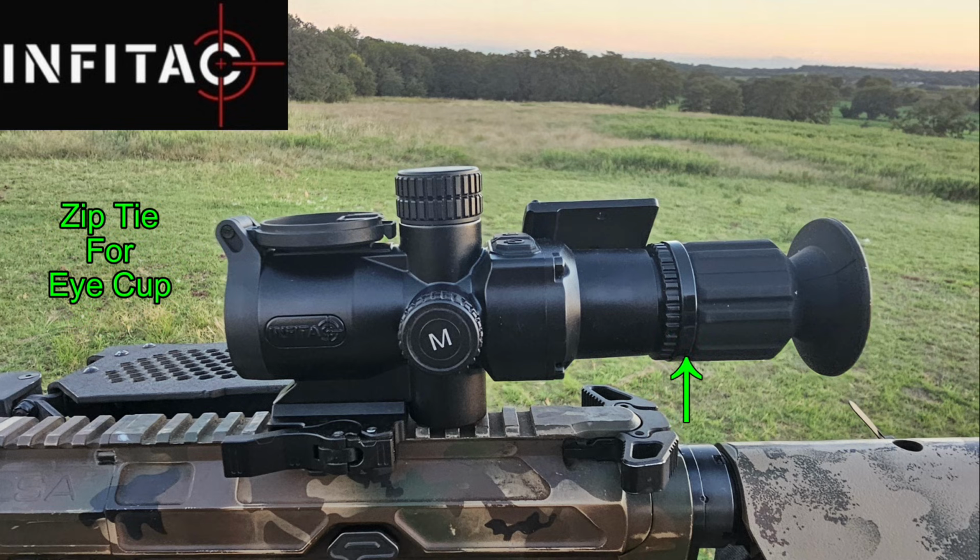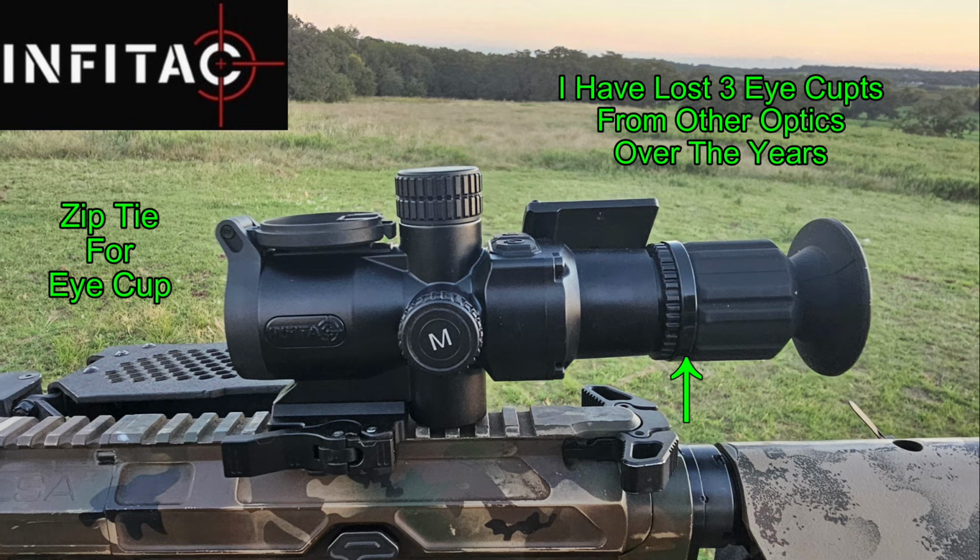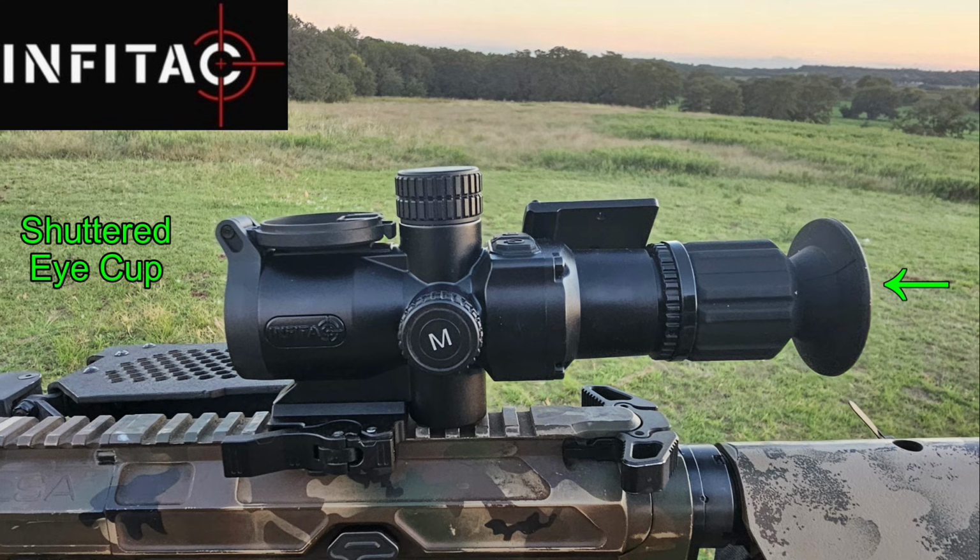Moving back from the focus ring, I have a zip tie tied around the shuttered eye cup. For all of the eye cups that don't screw into scopes, I use a zip tie around them just to help them be secure. I don't know that it's necessary on this scope, but I'm using it anyway so that I don't lose the eye cup somewhere in the field. And next you have the shuttered eye cup. What is a shuttered eye cup?